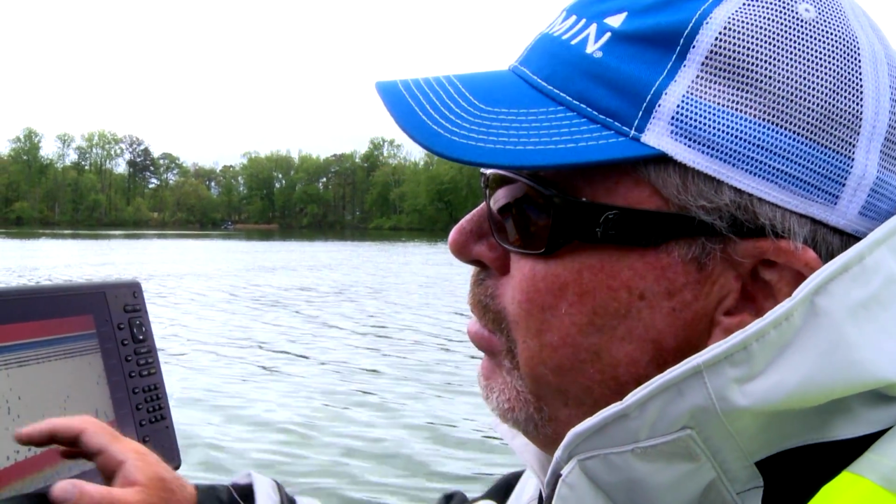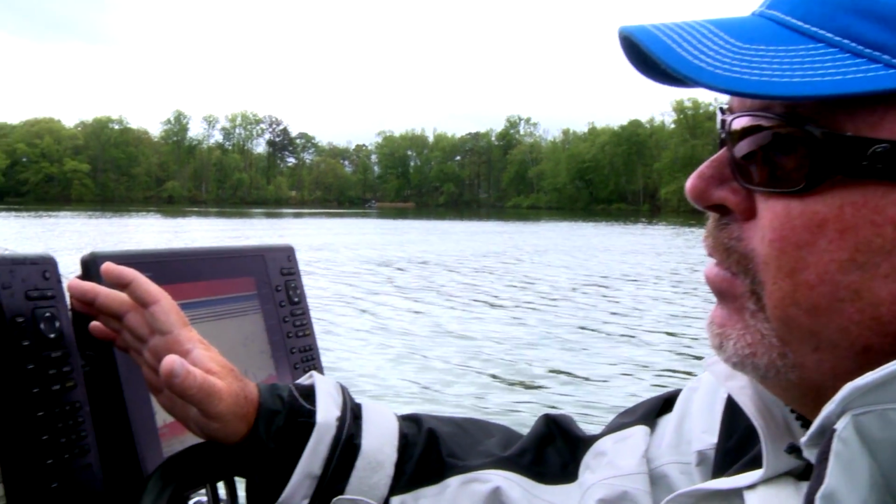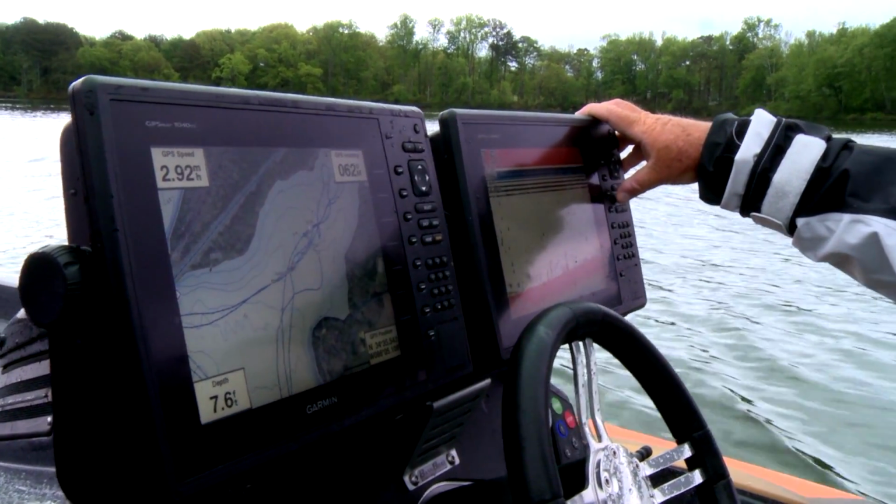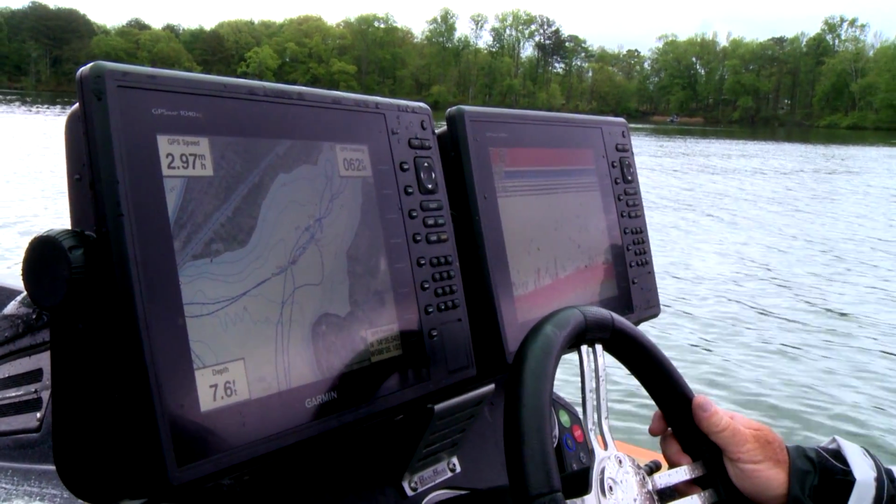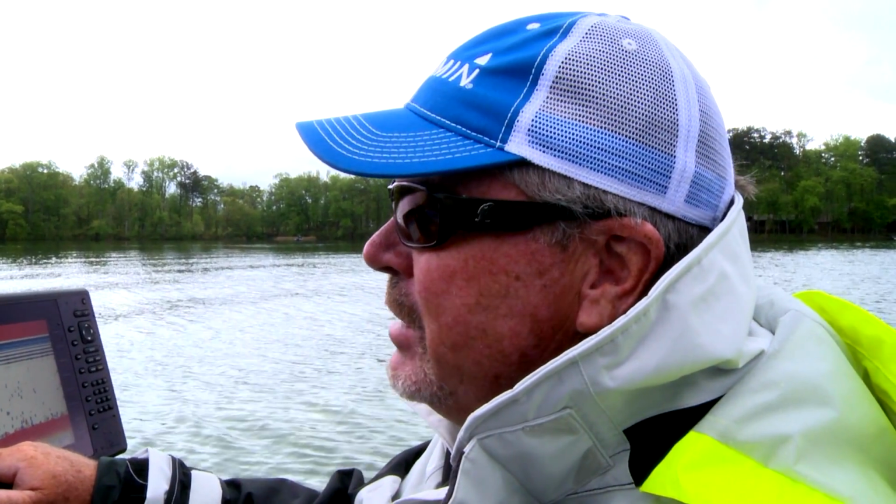But what I'm looking for is that mapping. I'm going to come into that depth. I know there's grass, I know there's stumps, and that's what I'm going to use a lot of this electronics for that, you know, we didn't even have 5-10 years ago. So that's the big key right now with these units, is you can do a lot of work without just casting your lure all over. You can do a lot of work before you even get there. And that's really the key.